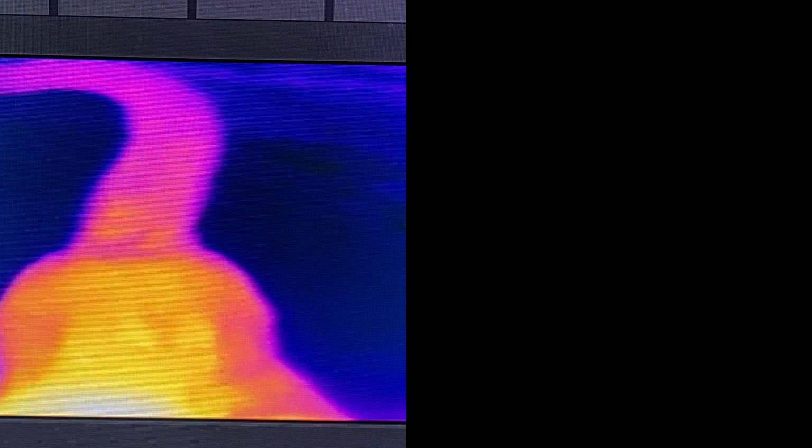This is crazy. Yeah, look at that definition and brightness in the pitch black. If you were hunting early in the morning, I'm telling you guys, this is the way to go. You'd be able to see deer way off.